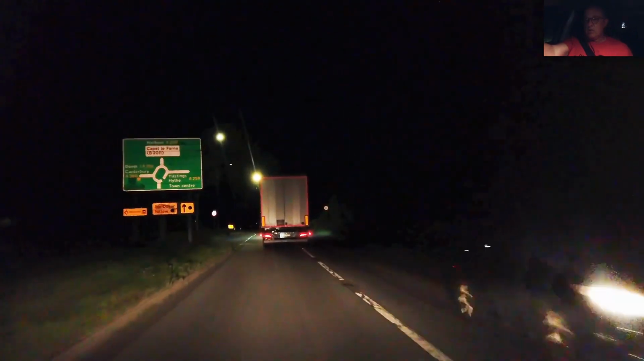To go straight across the roundabout onto Hill Road and then Dover Road.